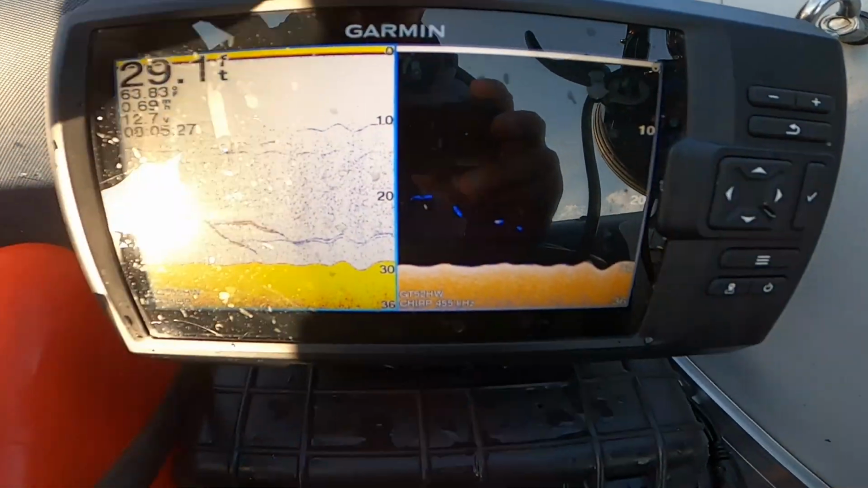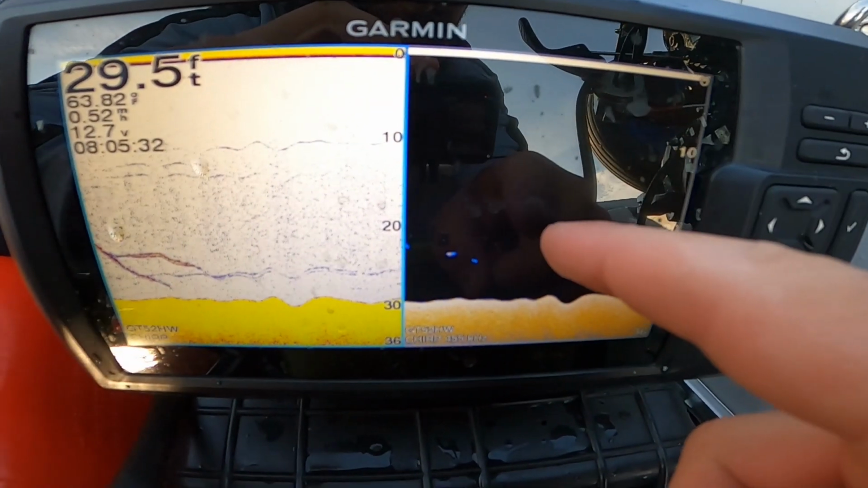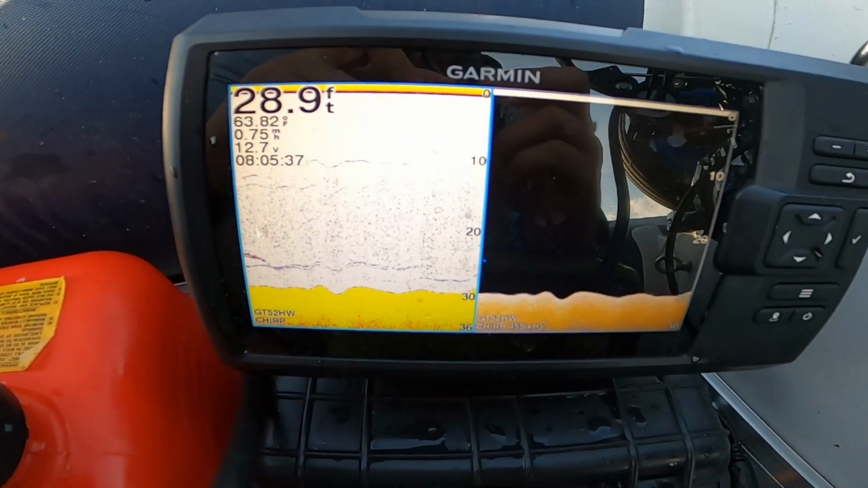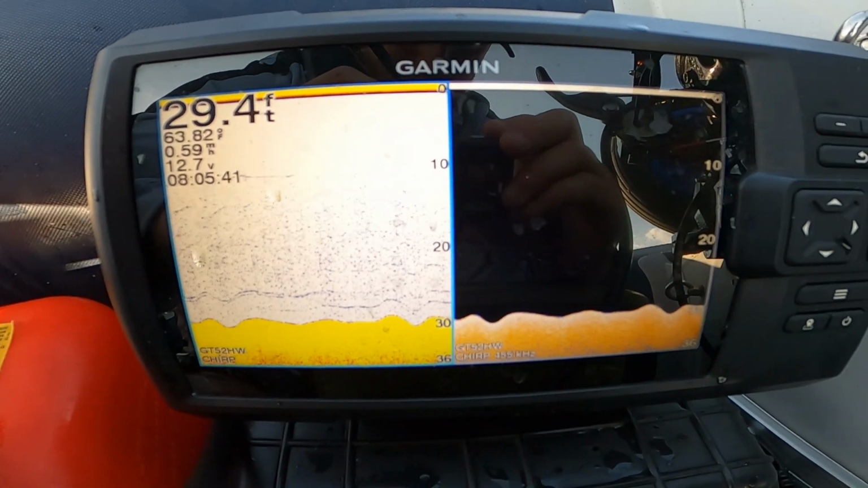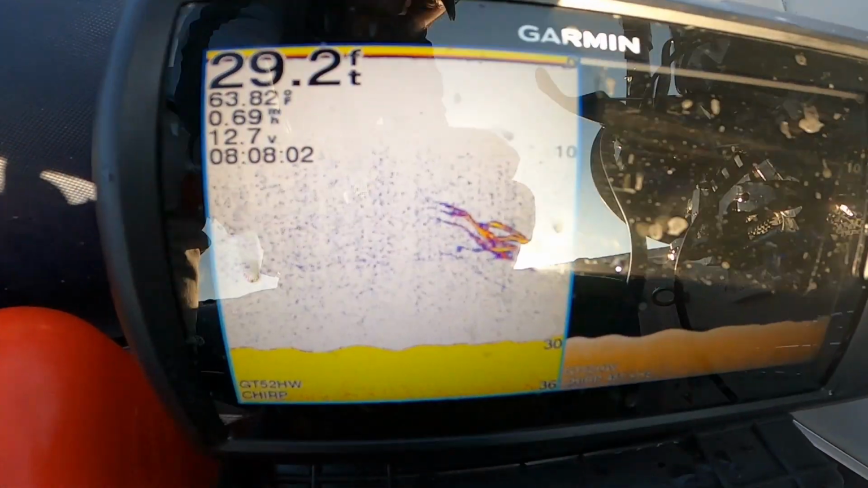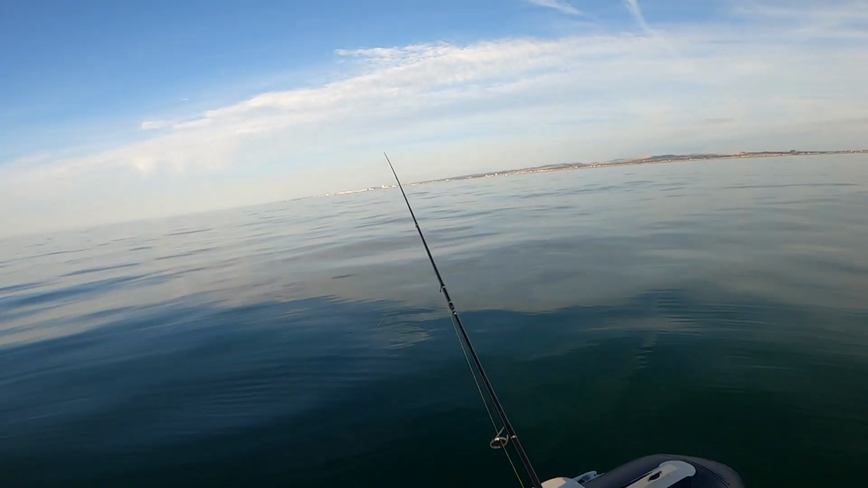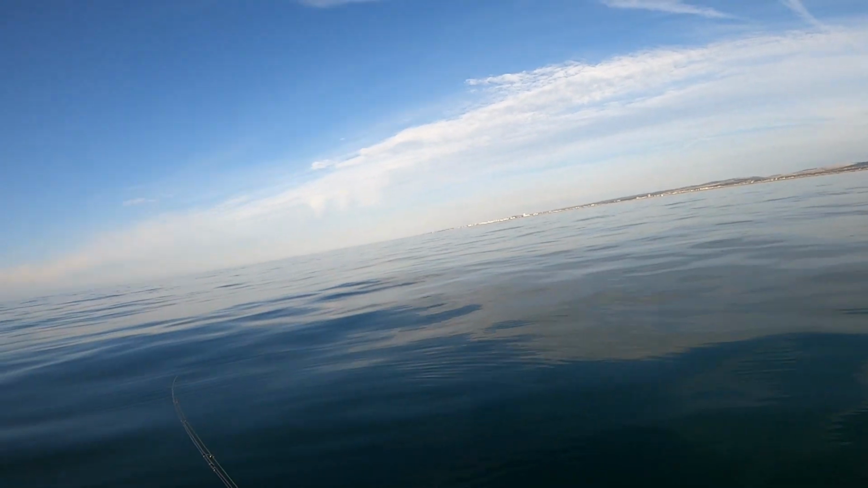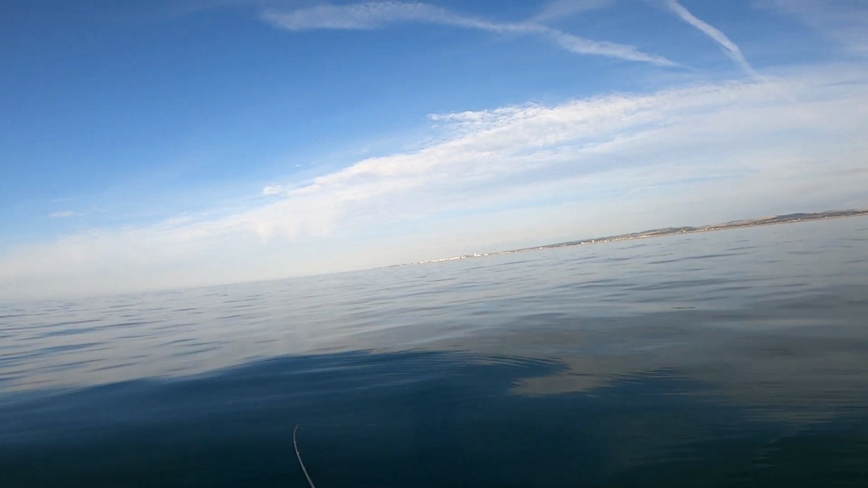Yeah. So this is the new fish finder. As you can see here, we have clear view, and here we have traditional. Let's see if we can see any fish come up on the screen. That is fish. Now let's see if we can get the fish. It's all good me showing it on the screen, but until I can show you that they are actually under me.